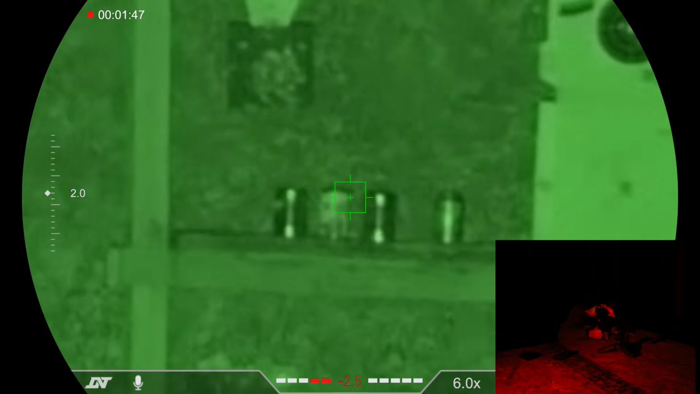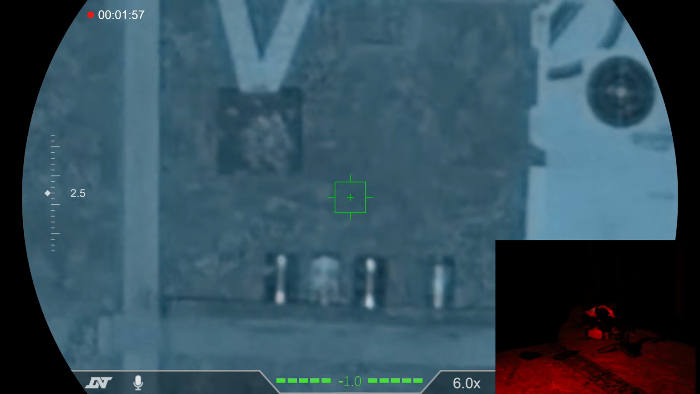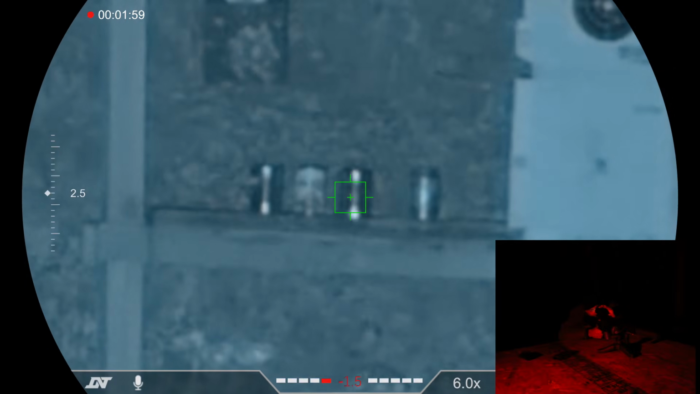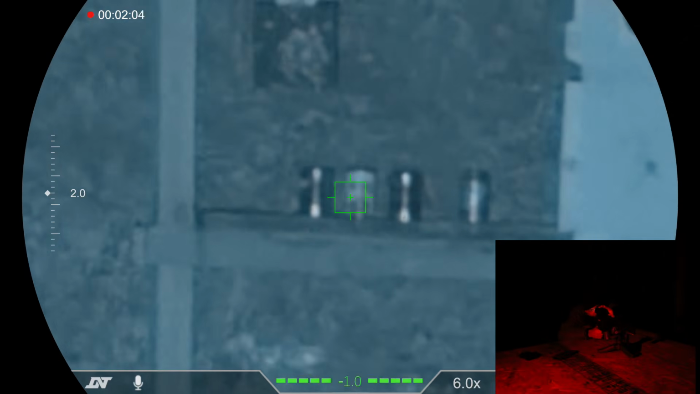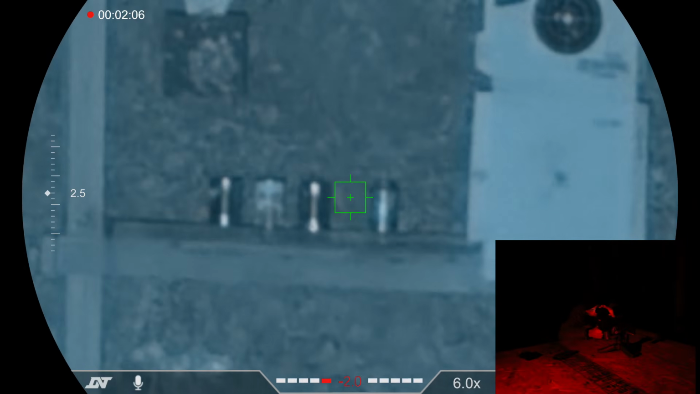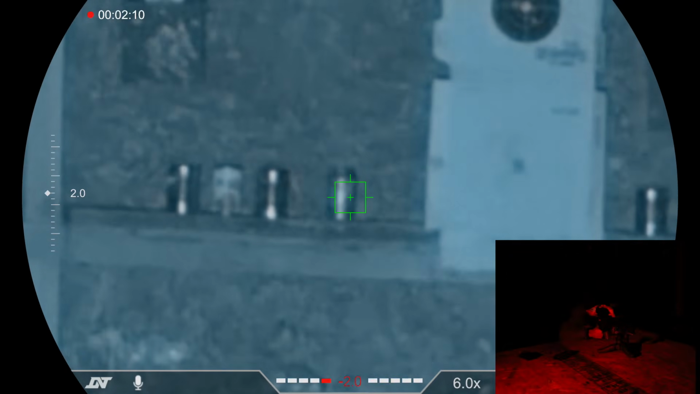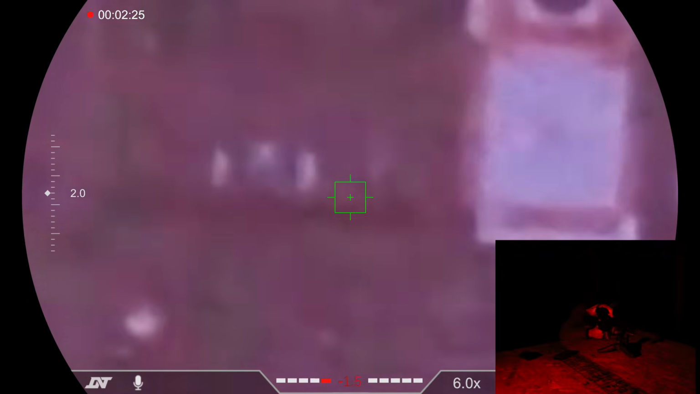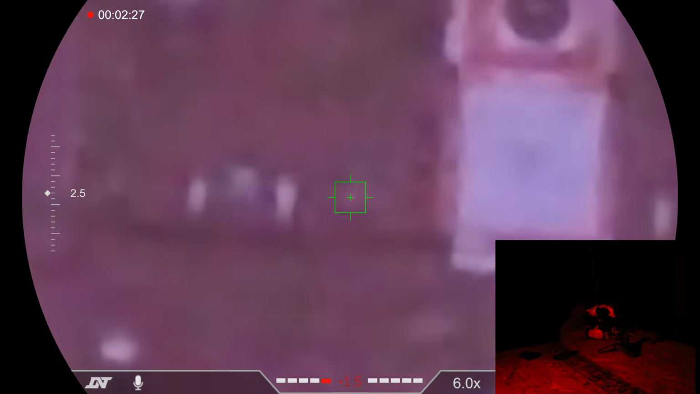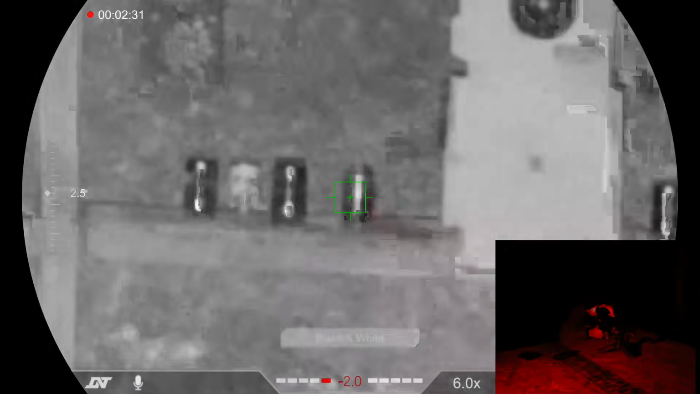There's green phosphor right there. I'm not a huge fan of the green phosphor or white phosphor. That's a little more clear. You can see that's a can of beans right there. You can kind of recognize the label, but I still can't tell which one of these. I think this is a Dr Pepper right there. And there's full color, trying to make sense of it all with the IR on. It's completely pitch black, so if I turn that off, then it's going to be completely pitch black. So that's pretty useless.